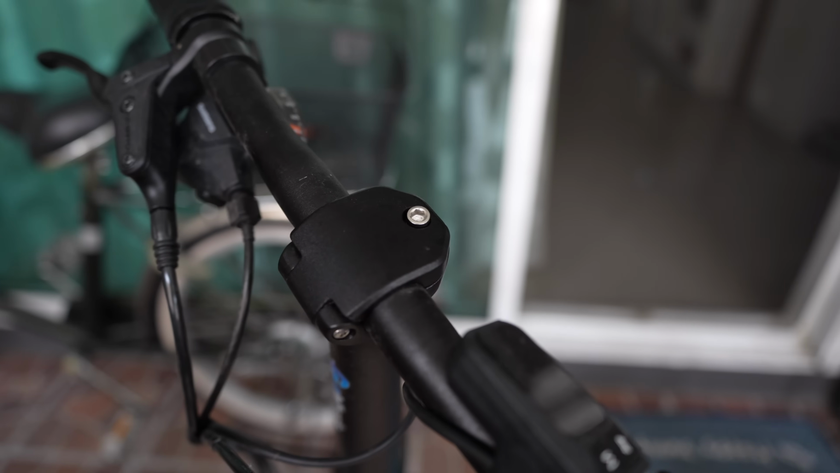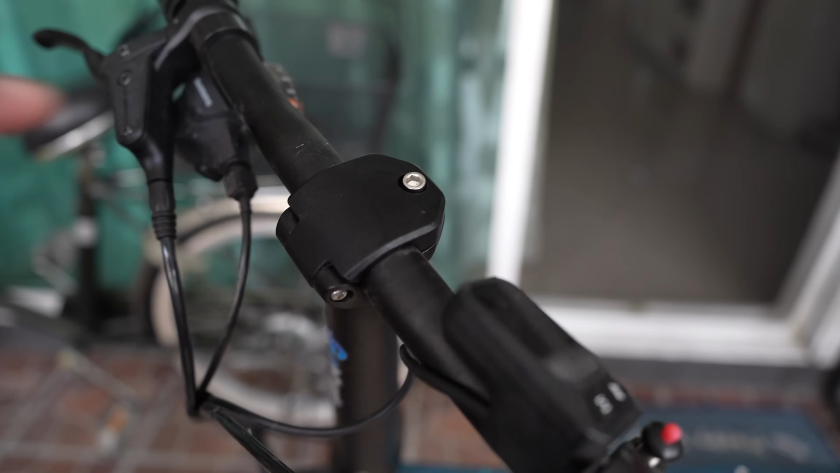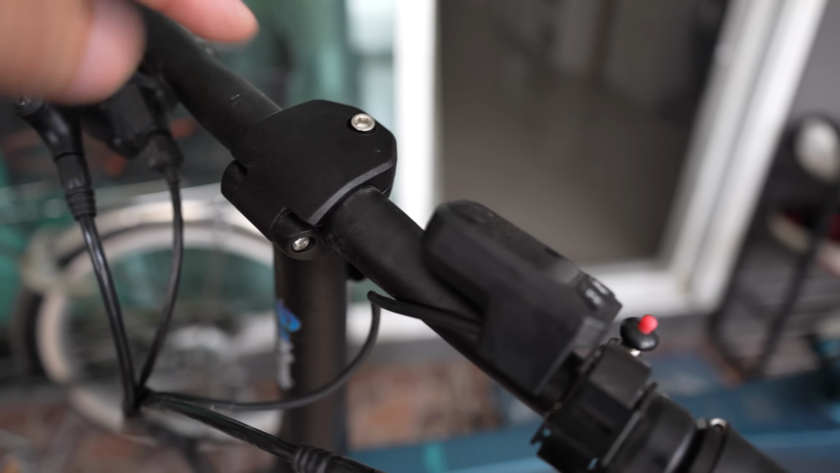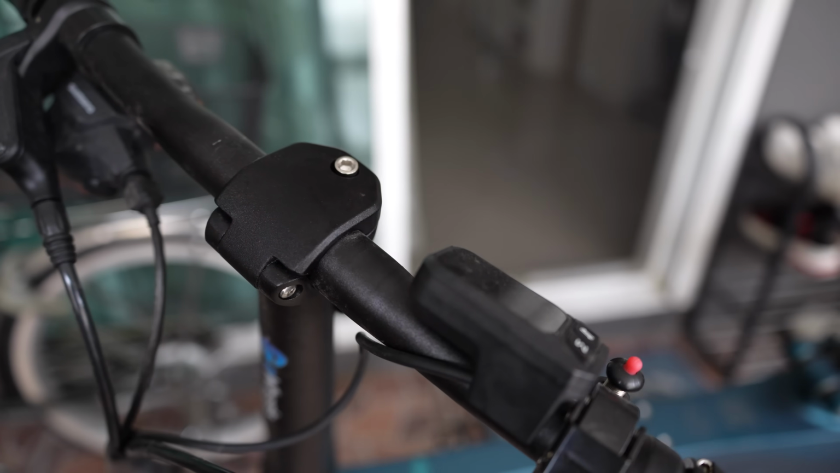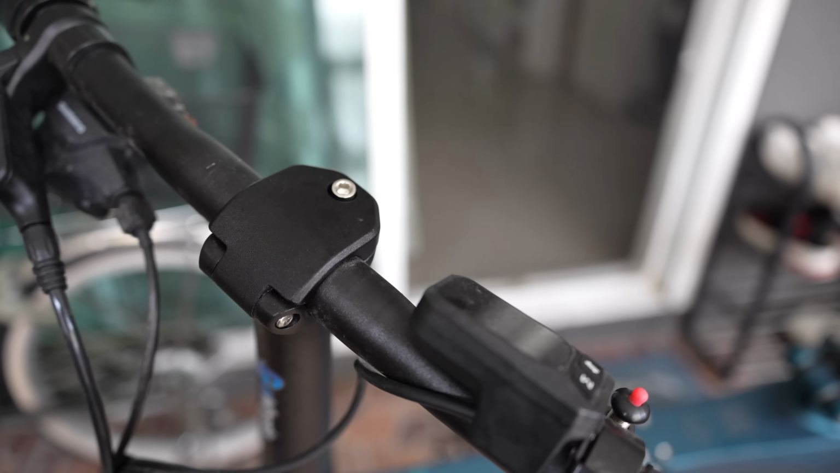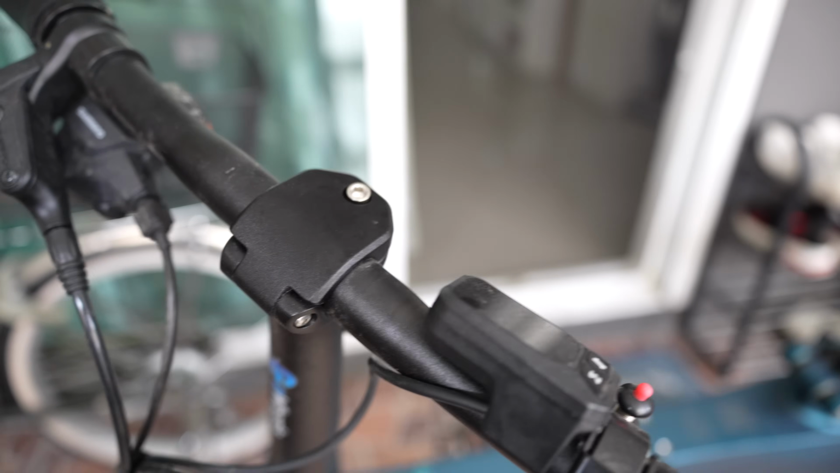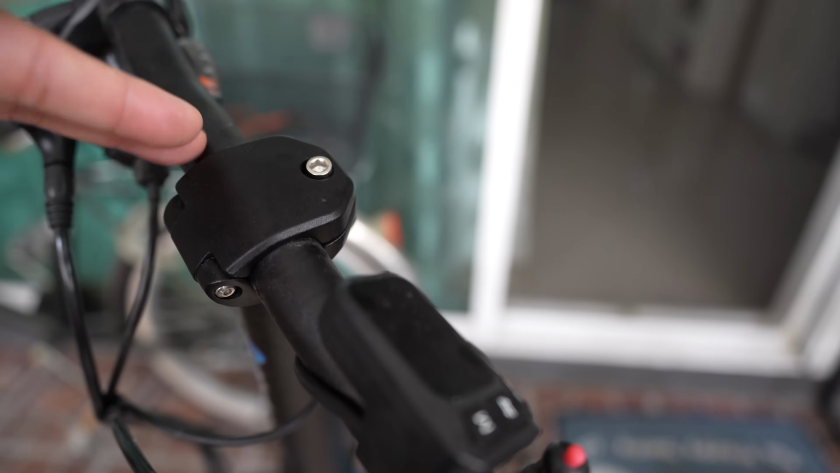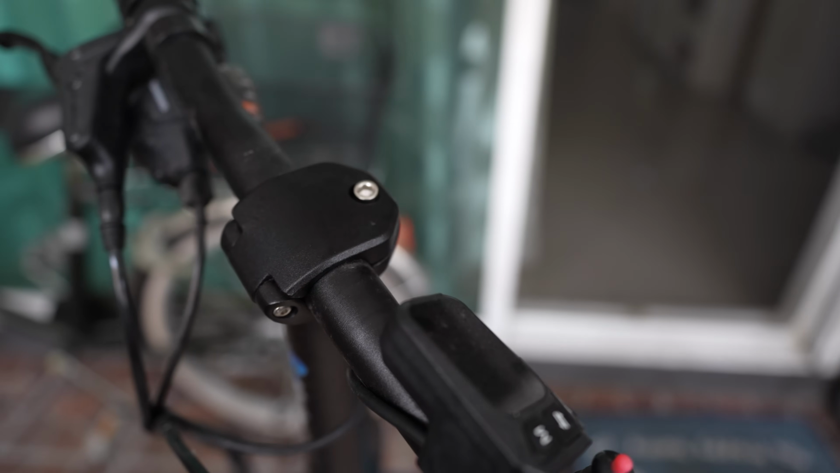Hi, in this video I'm going to reverse engineer this handlebar clamp. It's made from aluminum, so I will try to reproduce this part with 3D print nylon and probably polycarbonate to see if I can reduce the weight and still get a functional part by using a 3D printer.